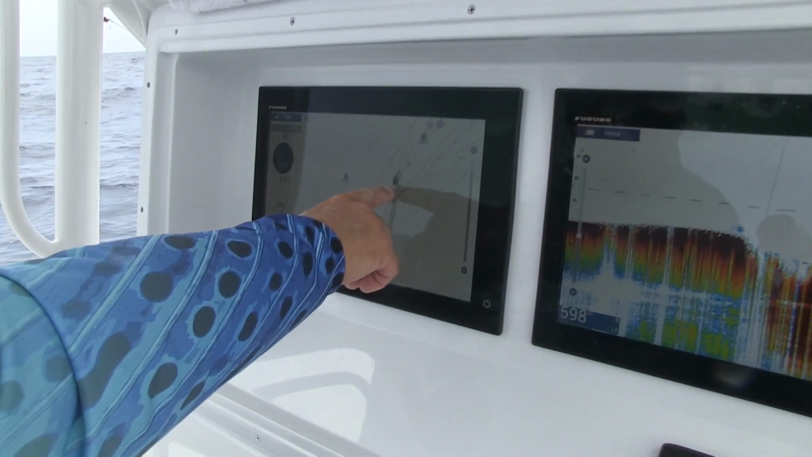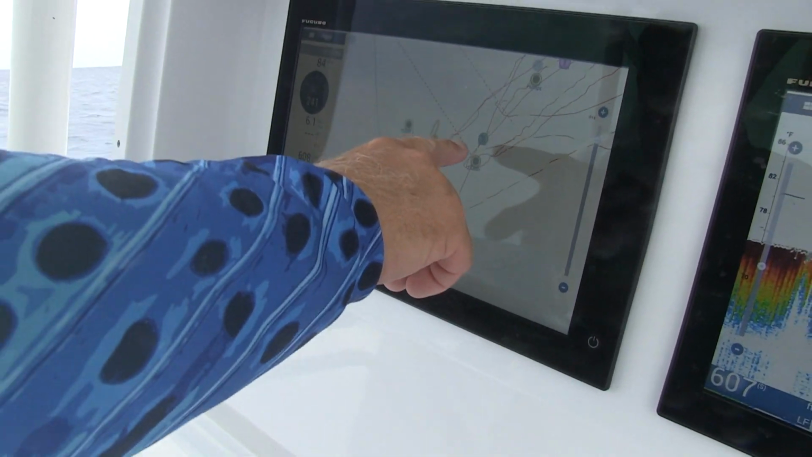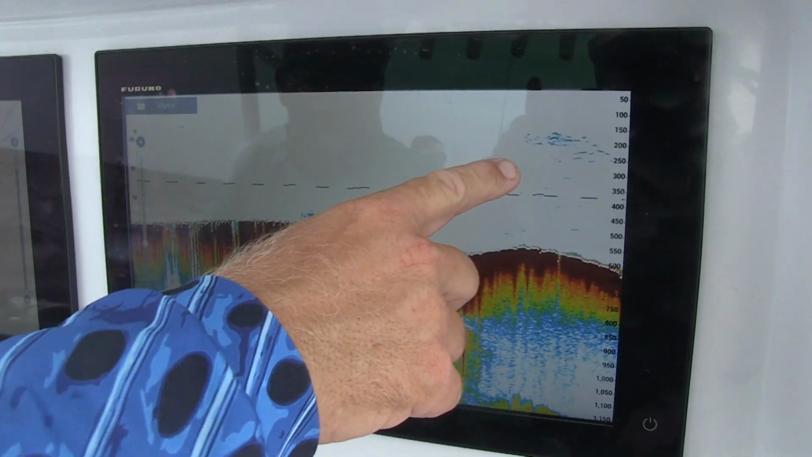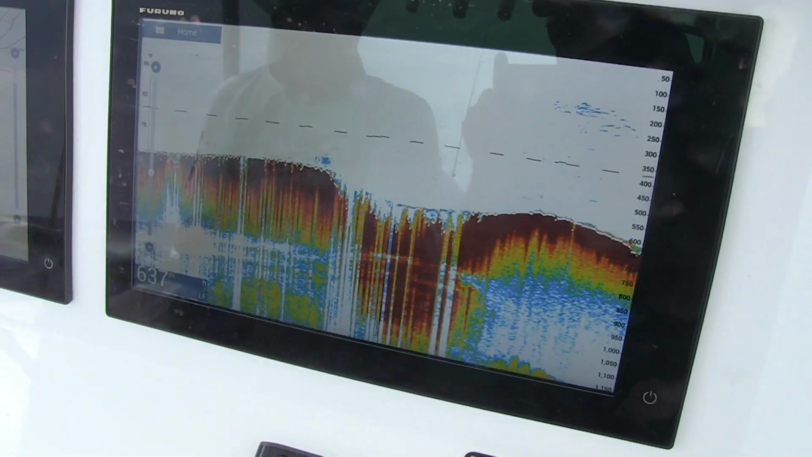Right here, this mark is where we just saved our fish that we found on our last drift. And I come back across, and here they are again. So I know I'm gonna be in the right zone, another drift.